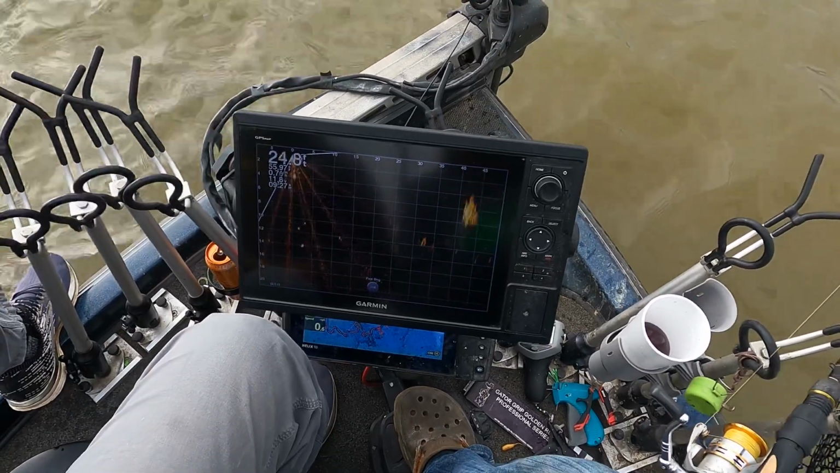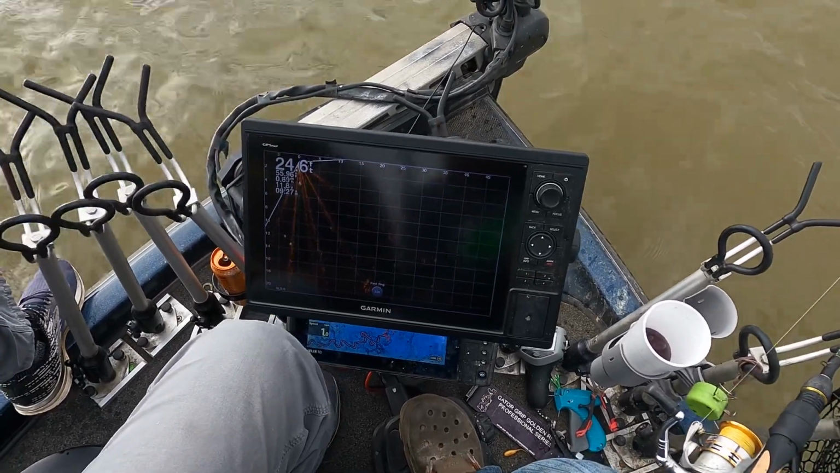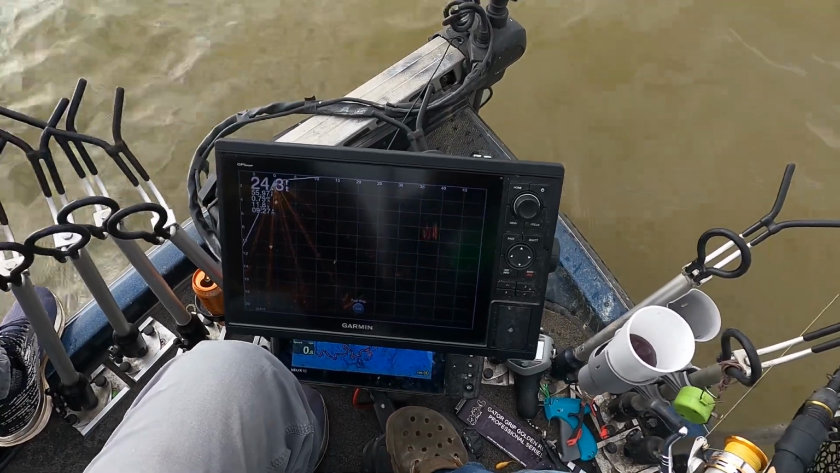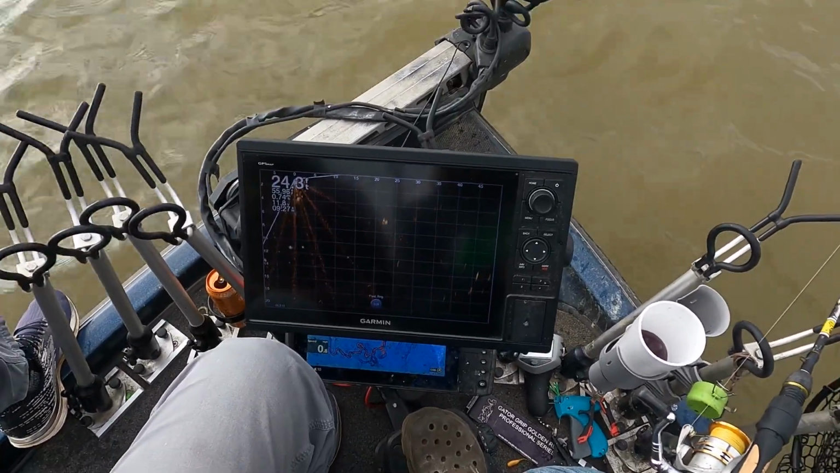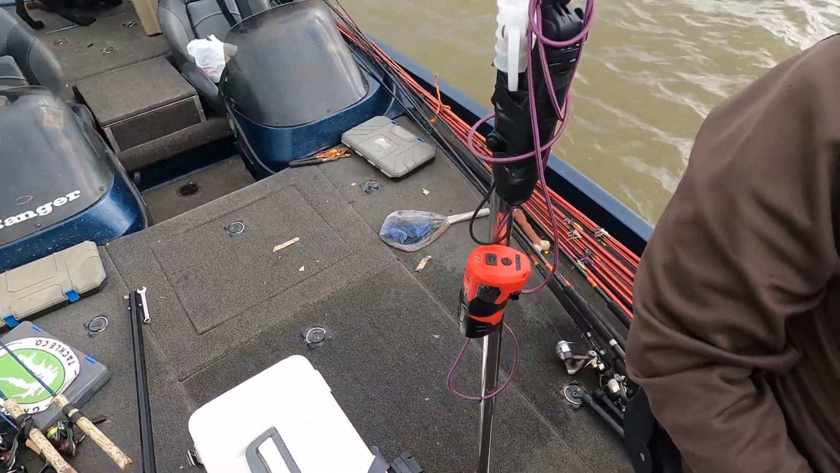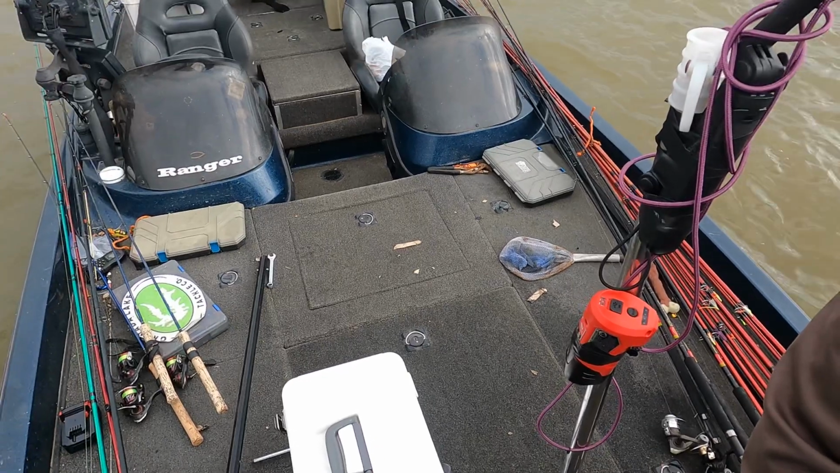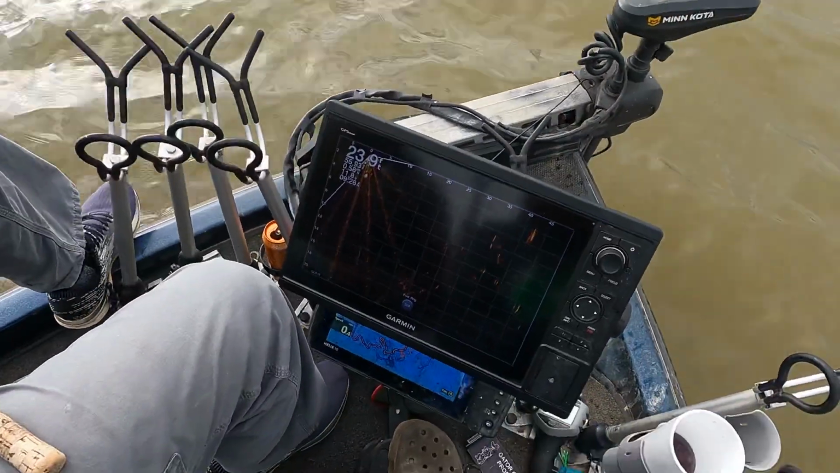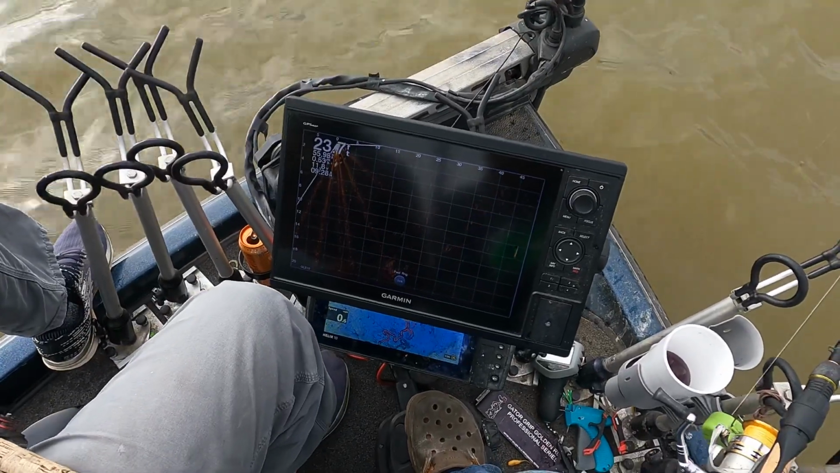Ton of shad out here. Trolling motor definitely needs some bushings in it. I don't think they was built for this. No. We've got just a mess back here. We've got a dog fight going on in the back. Can't have nothing nice. No, you can't.